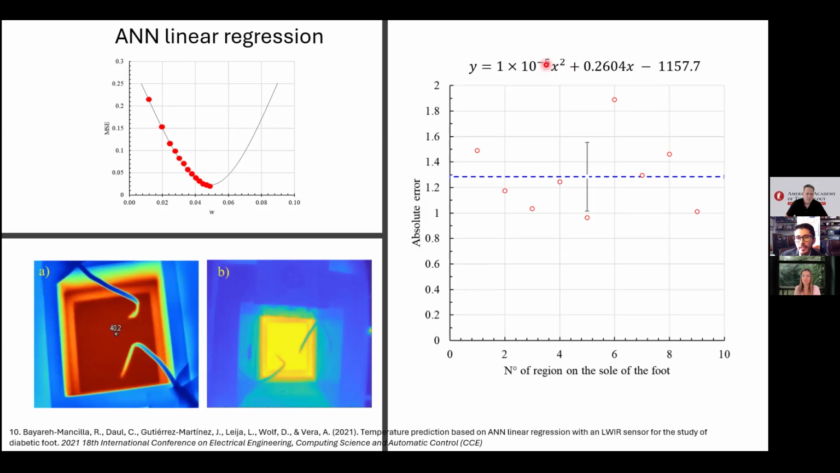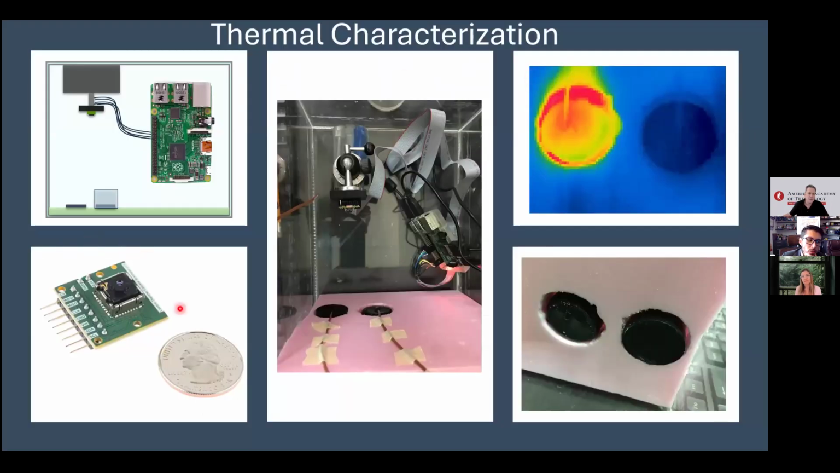Okay, this equation, this model, was specifically conceived for the sensors Lepton 2.5 and Lepton 3.5. We calibrated these sensors because Lepton 2.5 in particular is not calibrated by the company. Lepton 3.5 is, but it is not calibrated for measuring specific materials. We should remember that in thermography research, the skin is very similar to a black body in terms of emissivity.